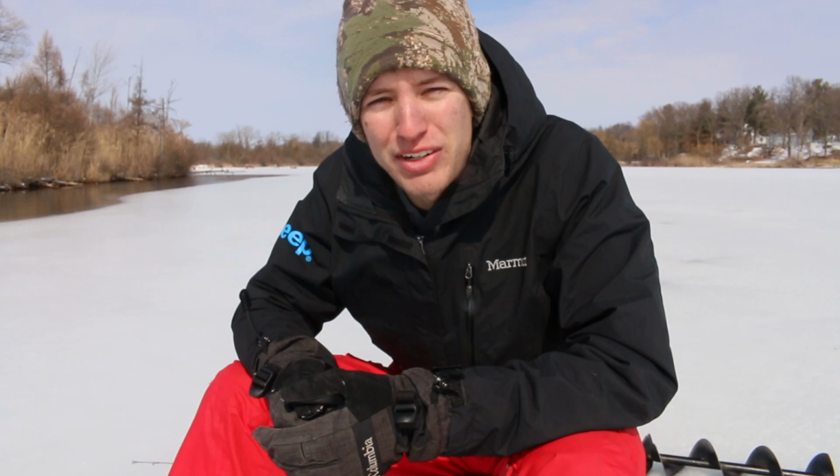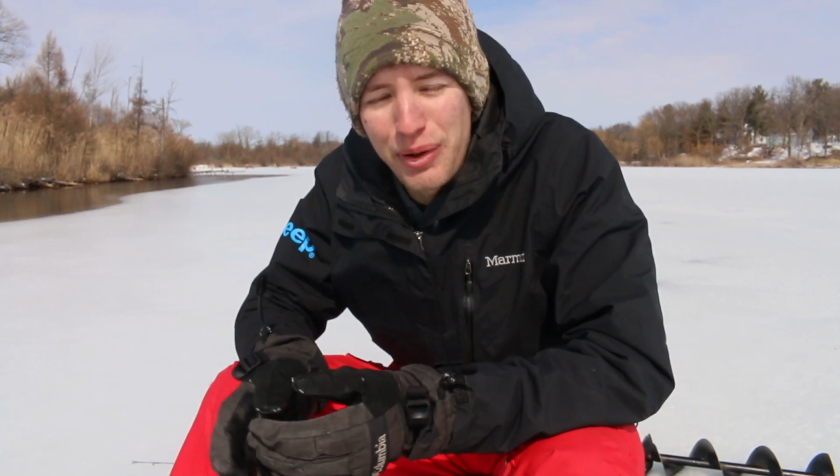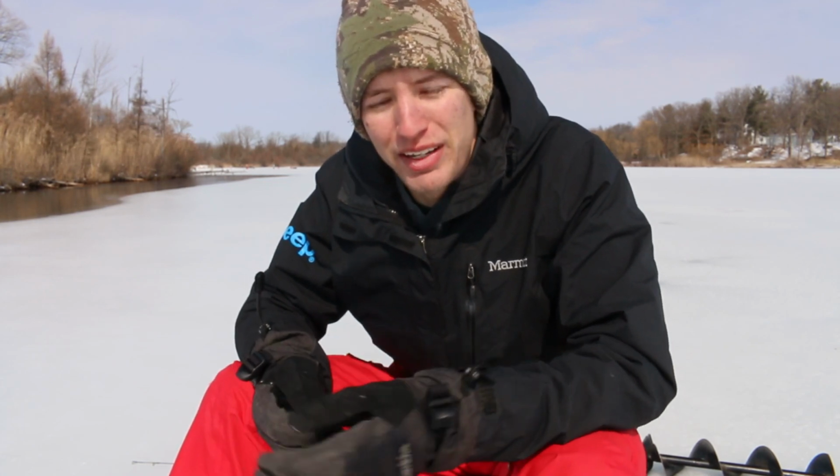Alright, so we found some fish. We drilled a ton of holes all over the lake trying to find those fish. We finally located them. We're on the fish. We just need to figure out how to get them to bite. So how are you going to use your sonar to your advantage to get them to actually bite?